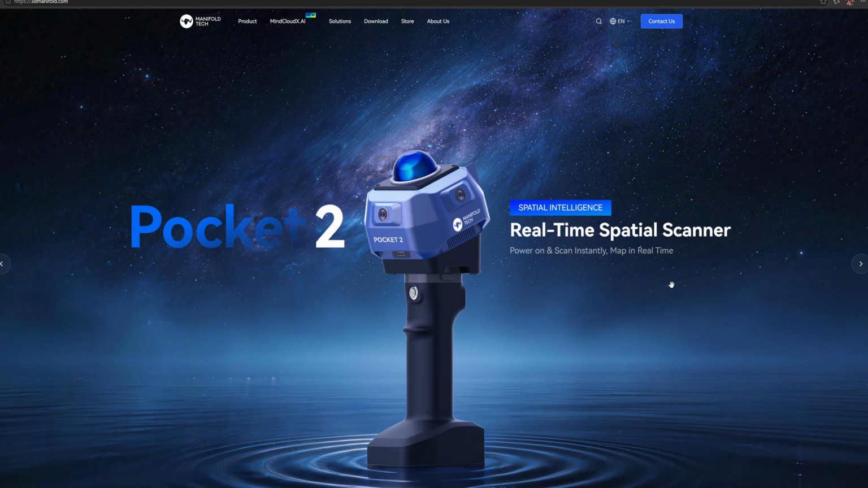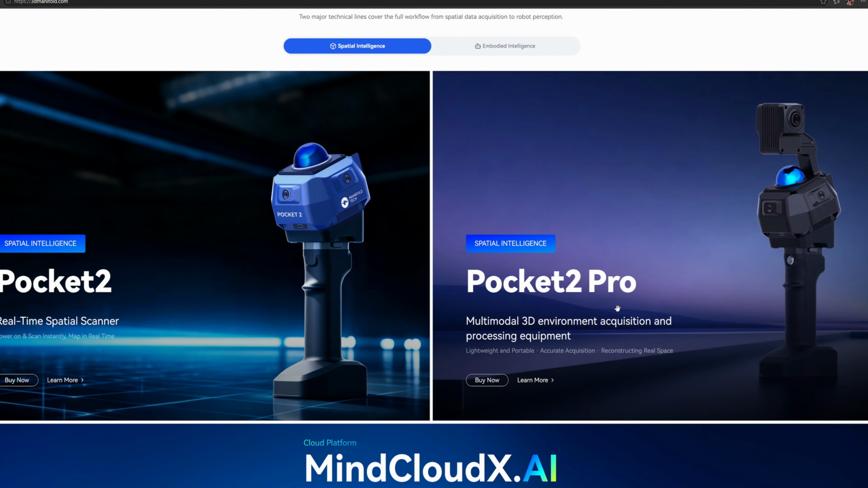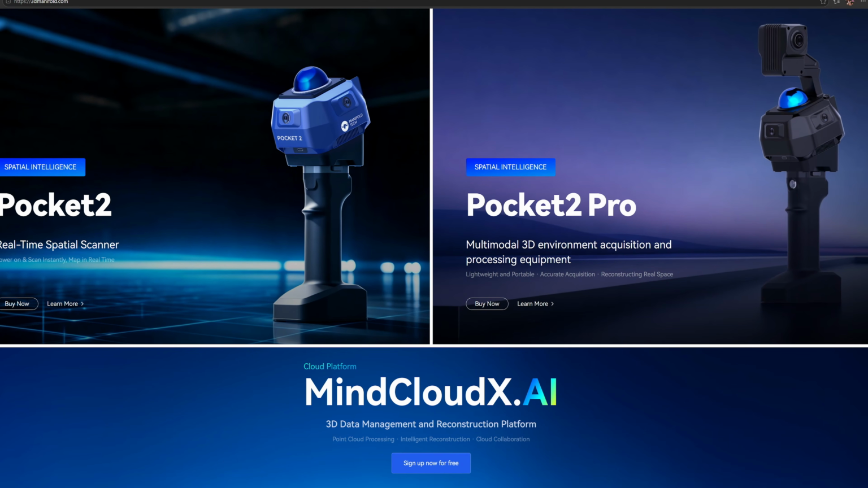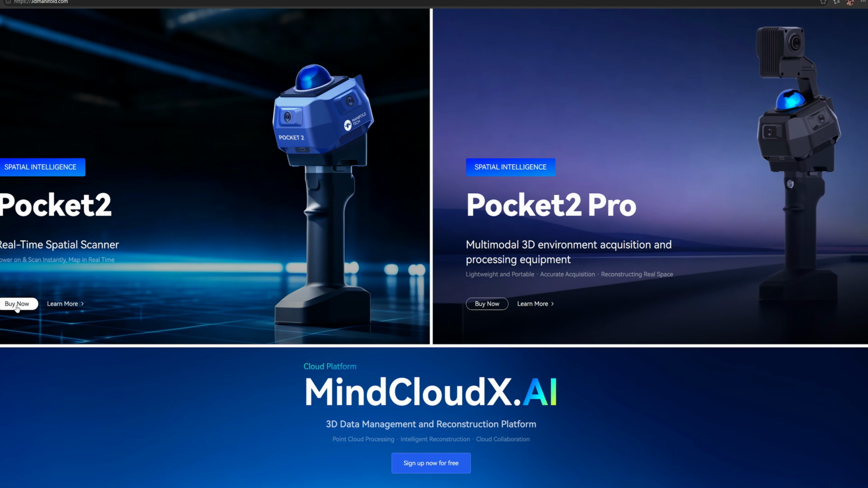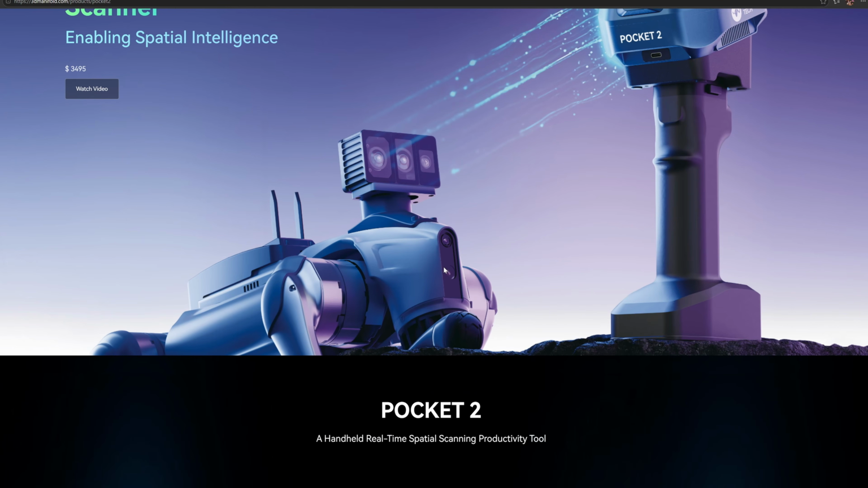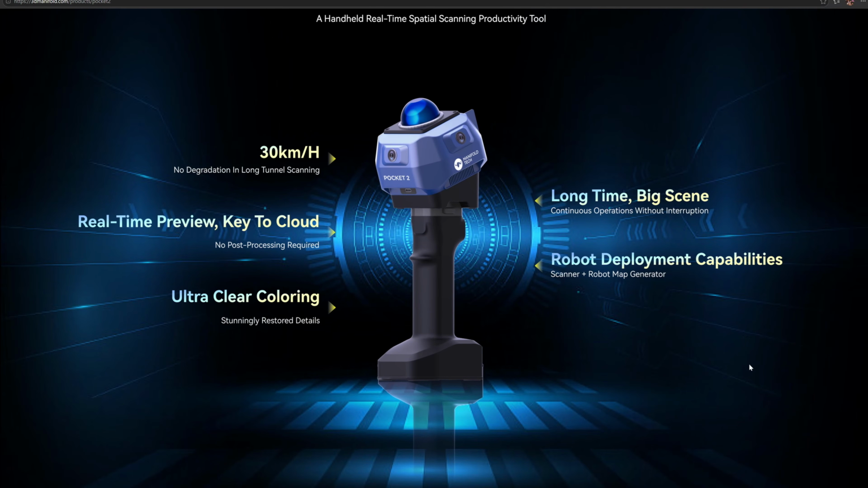Manifold Tech updated their website after 2 months, and the Pocket 2 is now listed at $3,495 in their online store. In the mobile app, I noticed a setting for RTK, but since the RTK device isn't listed on their website, I don't have any test result or information on it.